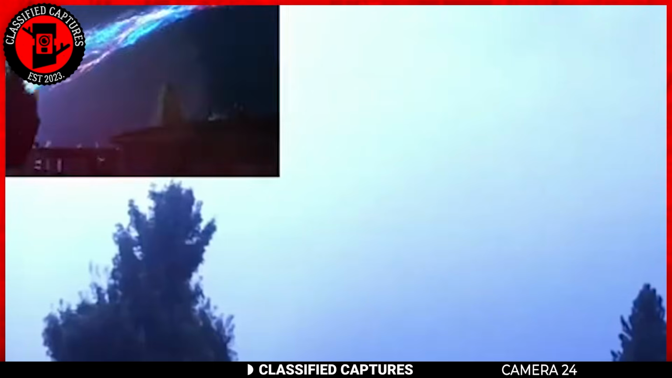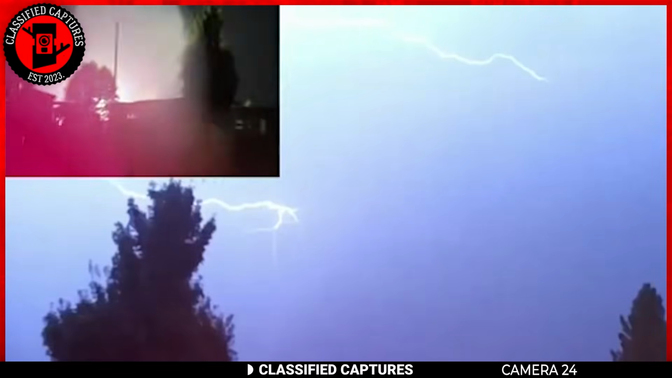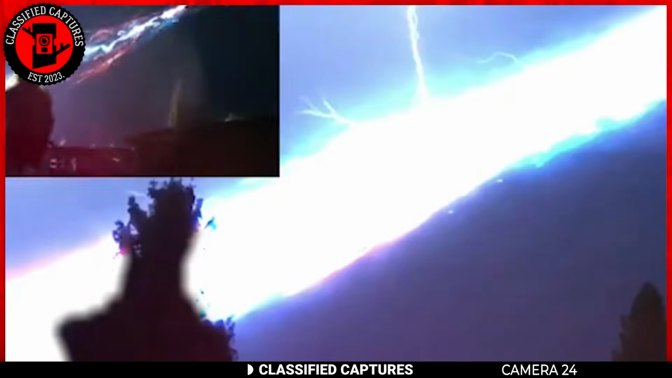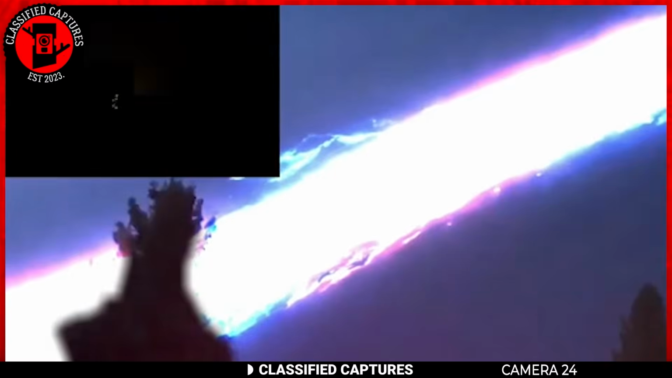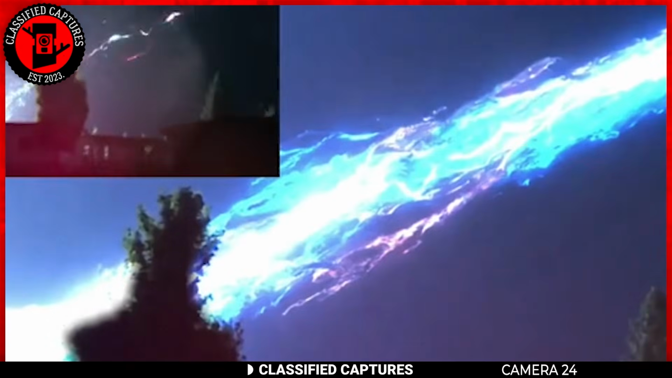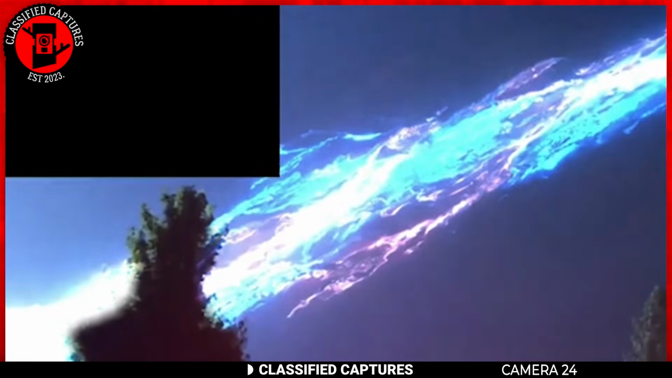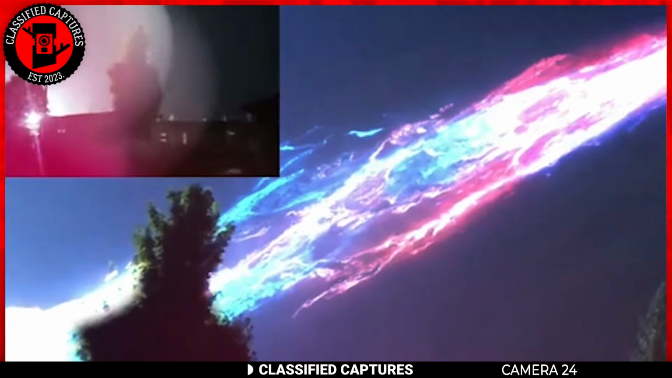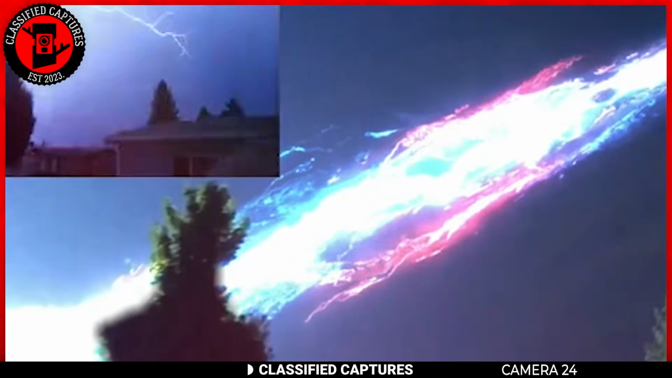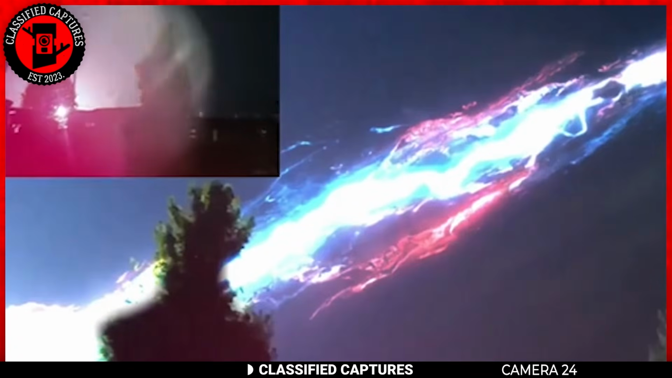A man was filming one night when suddenly something extraordinary happened. Out of nowhere, a huge ball of light blasted across the sky, trailing colorful streaks behind it. The light illuminated the entire area for a brief moment before vanishing just as quickly as it appeared. Along with this spectacle, there was a loud, thunderous boom which echoed across the landscape. If you listen closely to the footage, you can hear the rain falling steadily in the background.